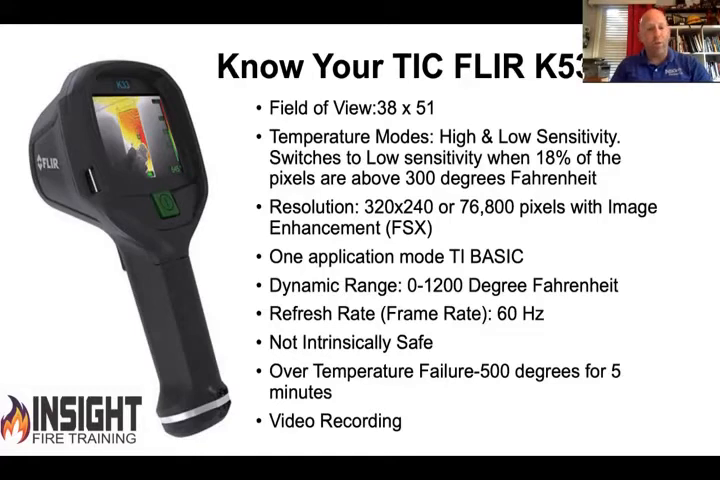This one has a refresh rate of 60 hertz, pretty fast. It is not intrinsically safe as far as the K33 through the K55 models. You buy the K65, it meets the NFPA standard. The locking screw on the bottom is the difference, and they also paid the money to have the NFPA 1801 certification testing. And the majority of them from K33 up offer a picture or video recording.